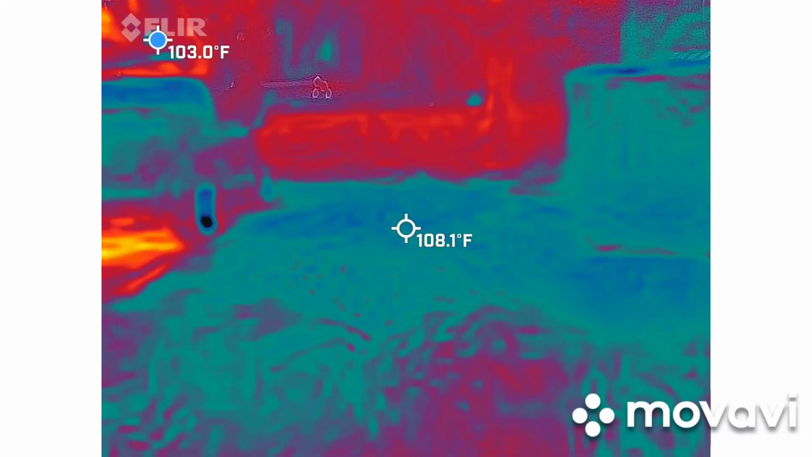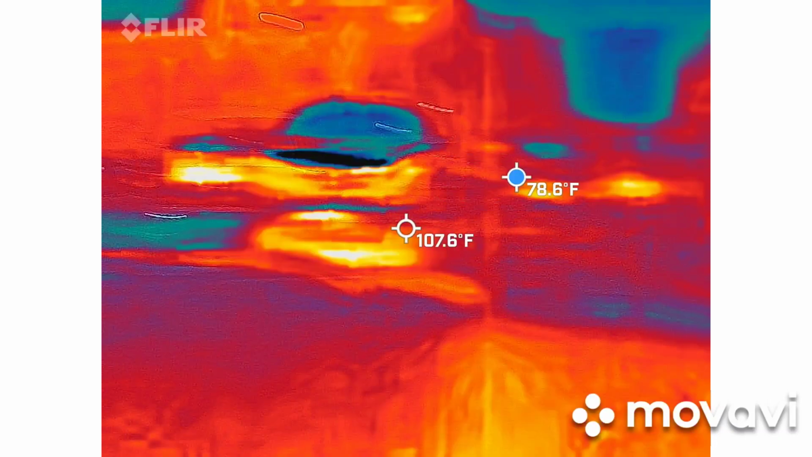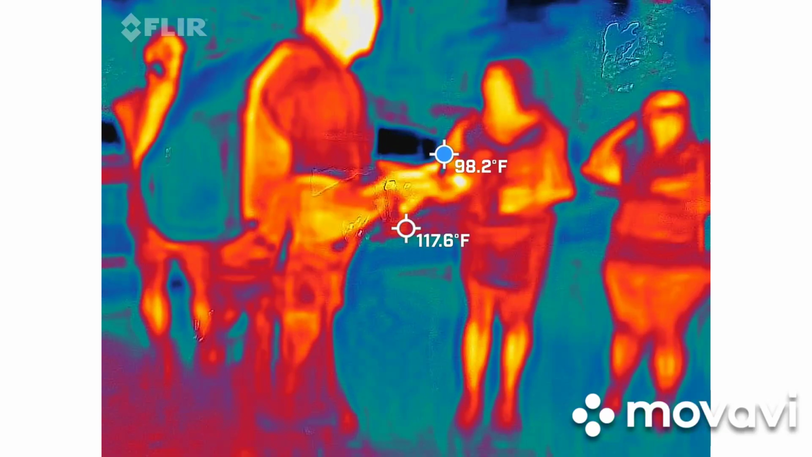So very cool. Welcome to another beautiful side of Charleston. I know, another parking lot. I was like, why the hell does this guy keep taking me to parking lots? Dark parking lots on a Friday night? Well, this used to be something.